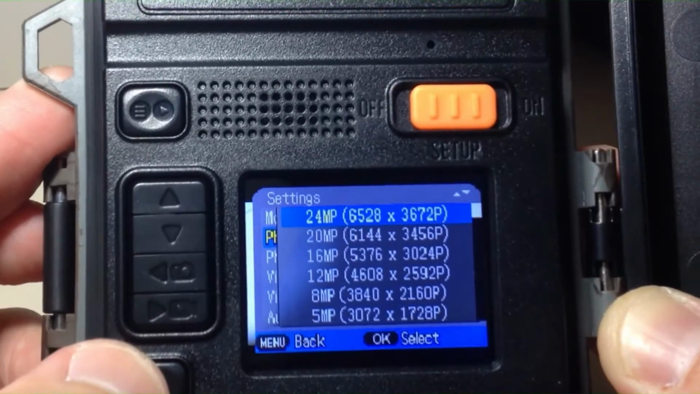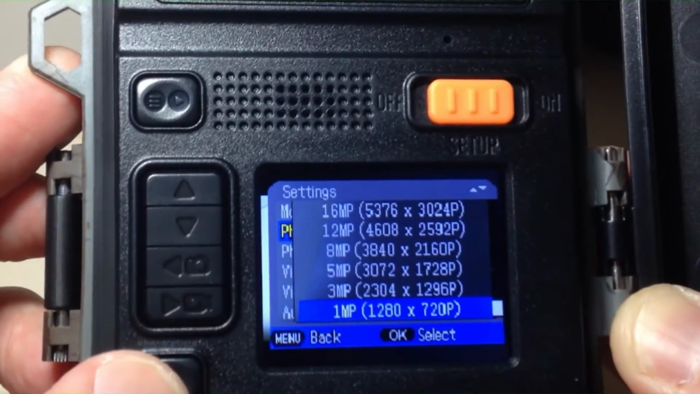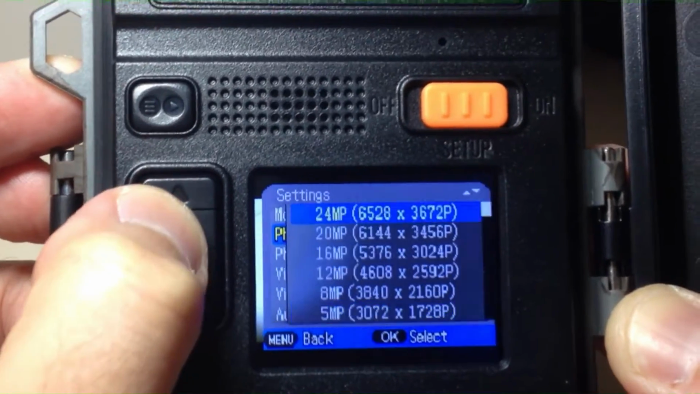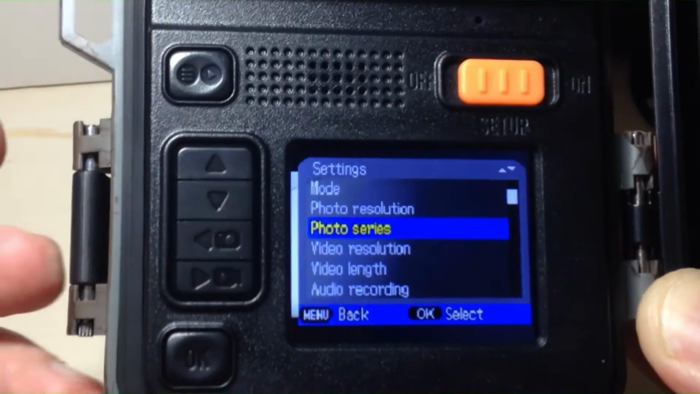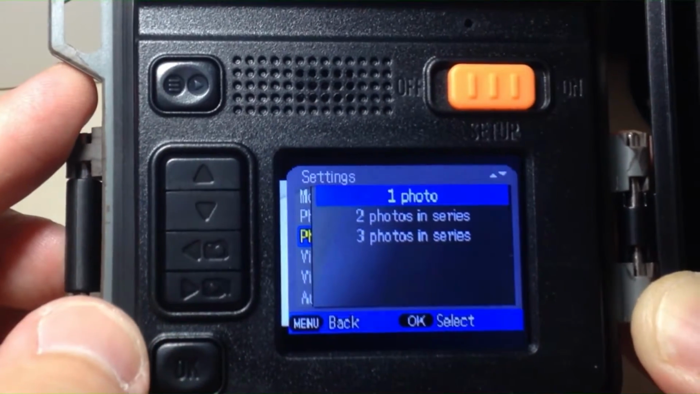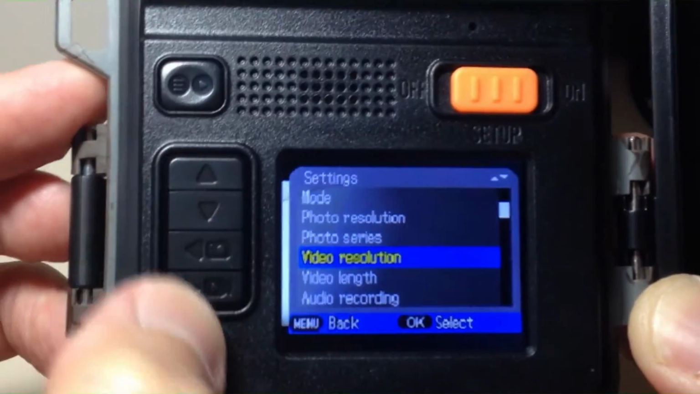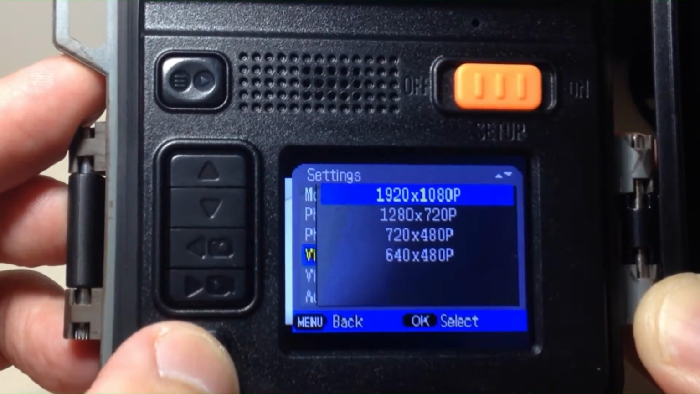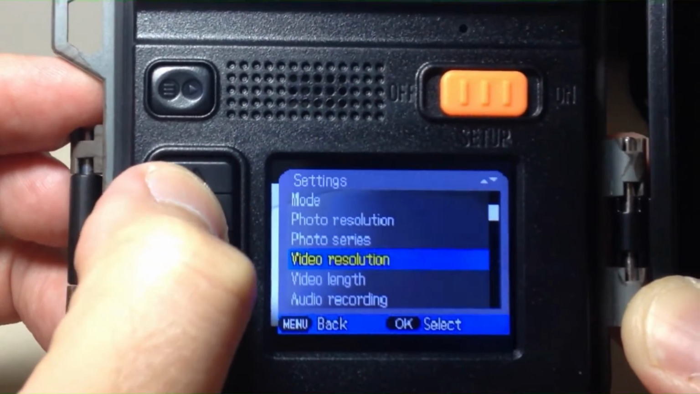Photo resolution, just to show you your options. Again, this is a 24 megapixel camera. That's the highest setting. You could go as low as 1 megapixel if you wanted to. Photo series is whenever the camera gets triggered, how many pictures does it take? 1, 2, or 3. Your video resolution, the highest is going to be 1080p. The lowest is going to be 480p on this model camera.